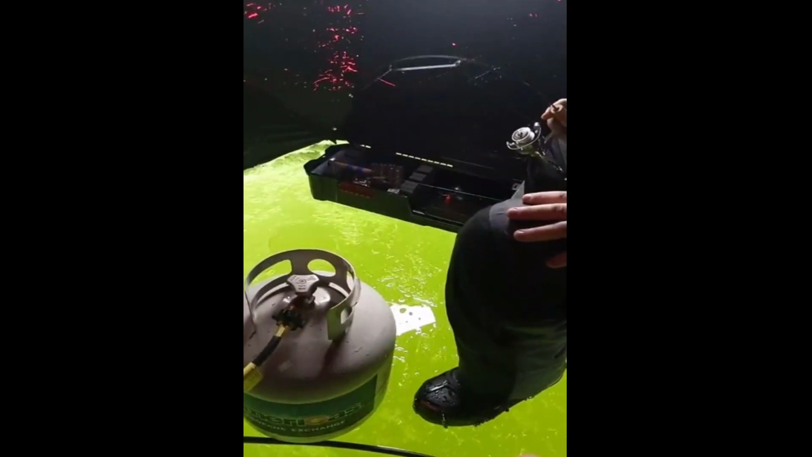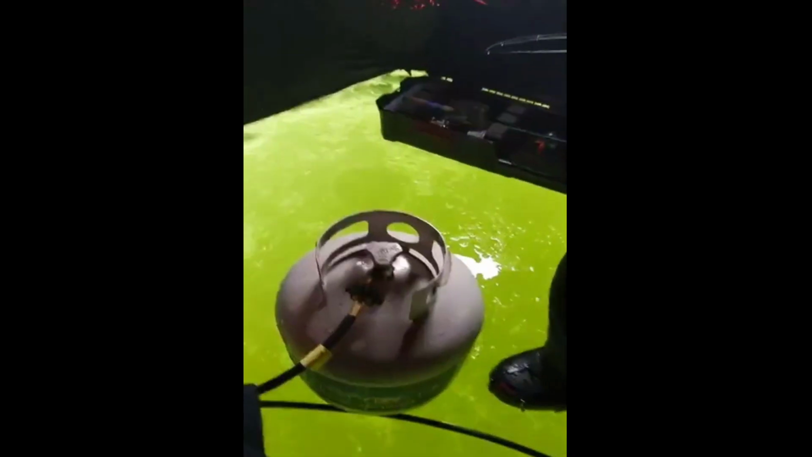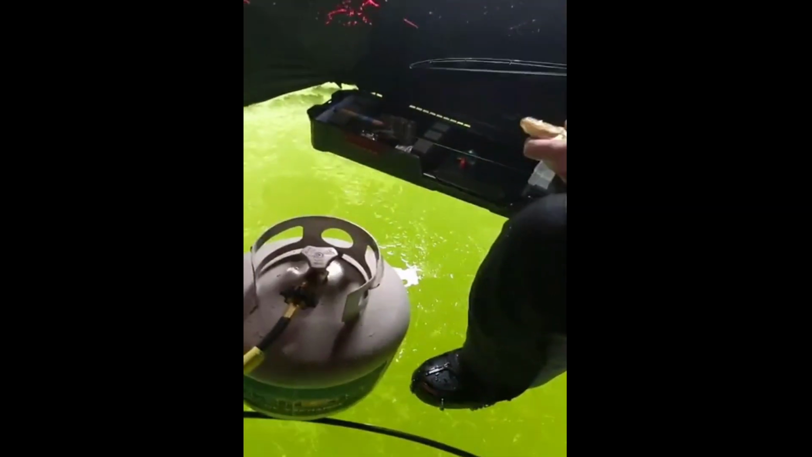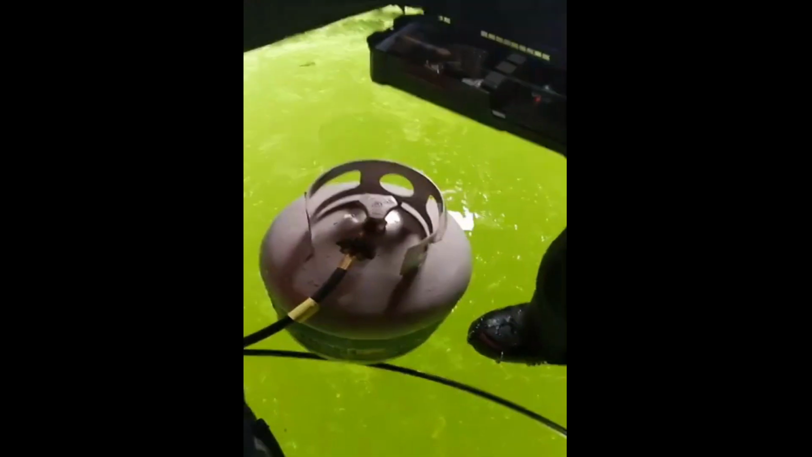I'm pretty sure I could see my line in the water. You see that? On Livescope? Yeah, I wouldn't doubt it. You can definitely see your line often. This line is what? 2 pound test? 3 pound test? You can see that on Livescope? Oh, here you go. He's going. Get it? Sometimes they freak out.